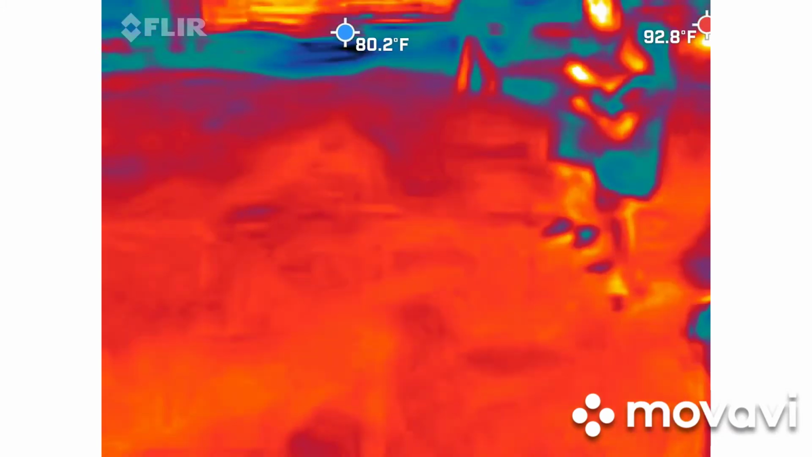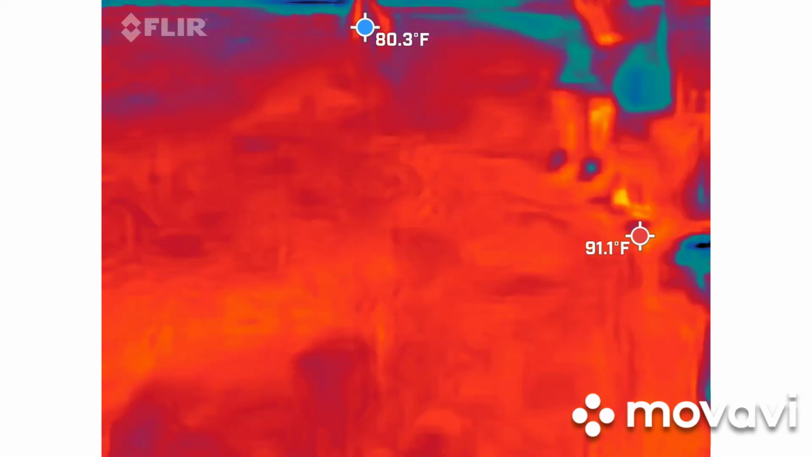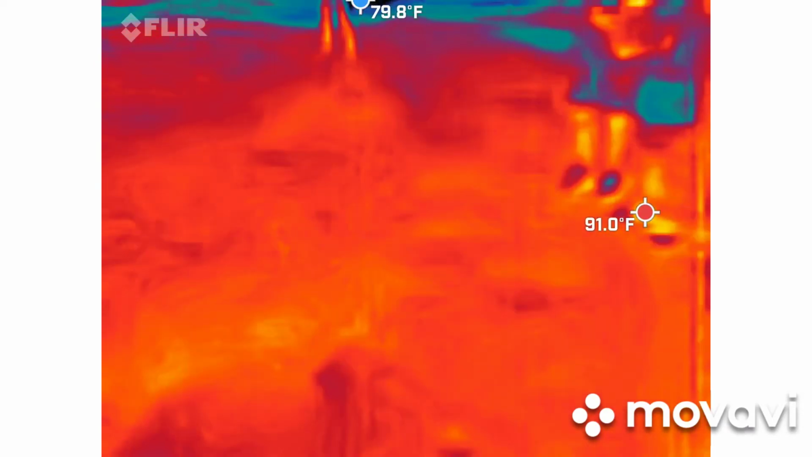What's it measuring again? Maybe someone is messing it up. No, he's not even close to it. It literally would have to be right on it. 1.82. So basically, in a nutshell, explain how the REM pod works.